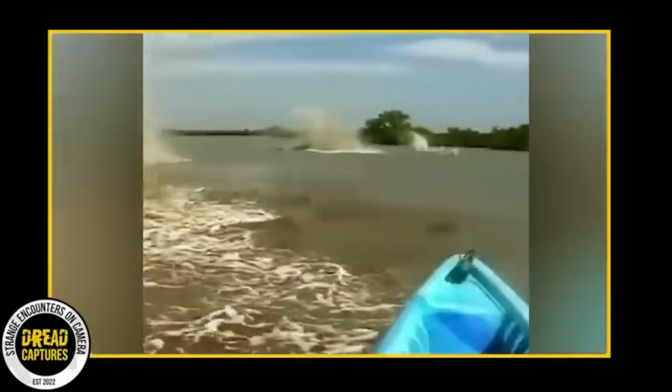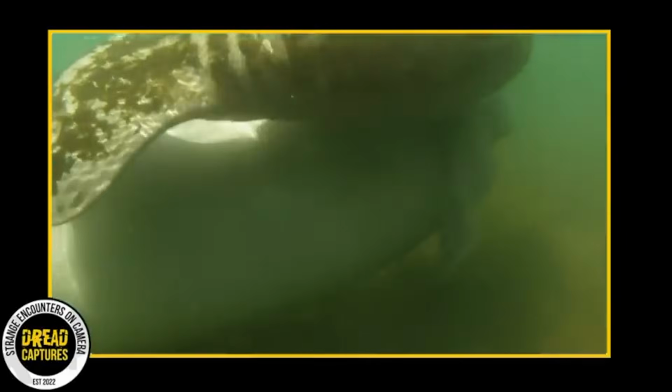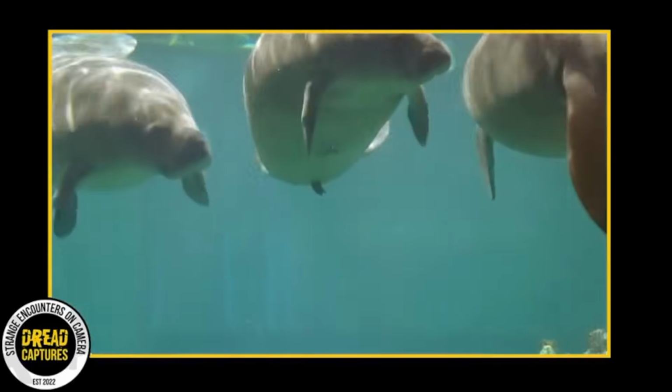Moreover, manatees possess a unique sensory system. Unlike humans, they have a network of sensitive hairs around their mouths and across their bodies. This special system helps them navigate and sense their surroundings, especially in the shallow and often murky waters they call home. But the question remains, was it really the manatees causing the water's sudden uproar?